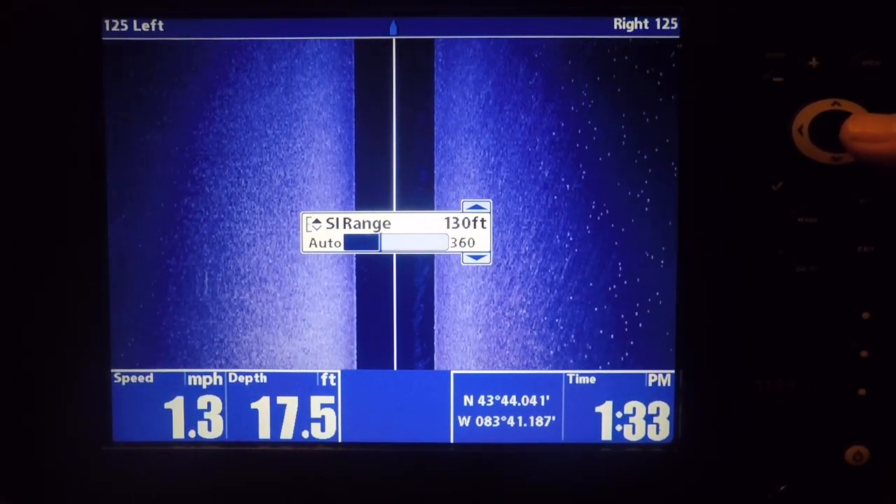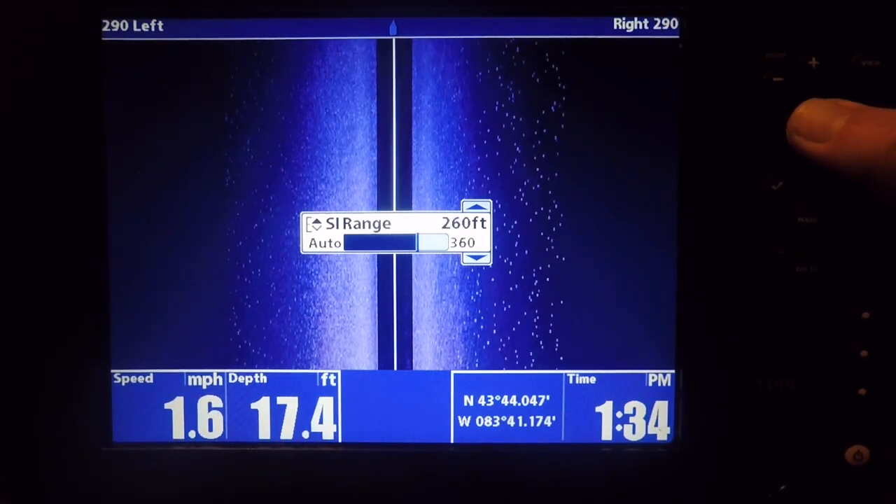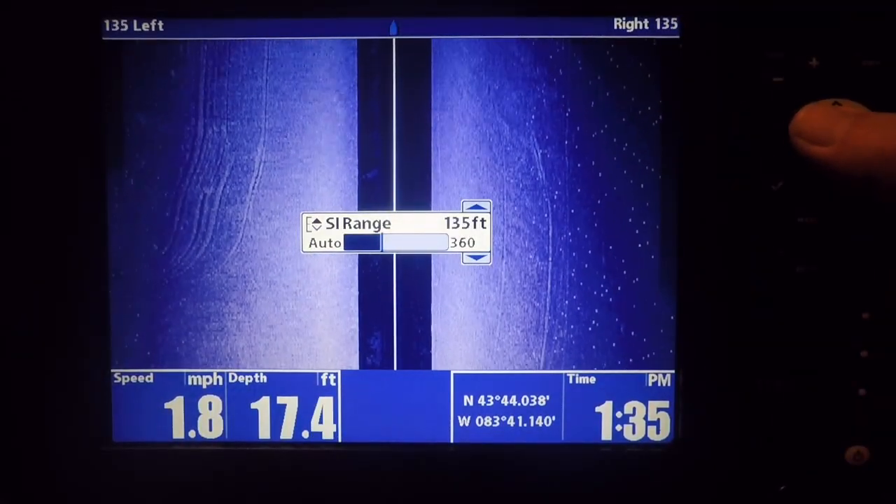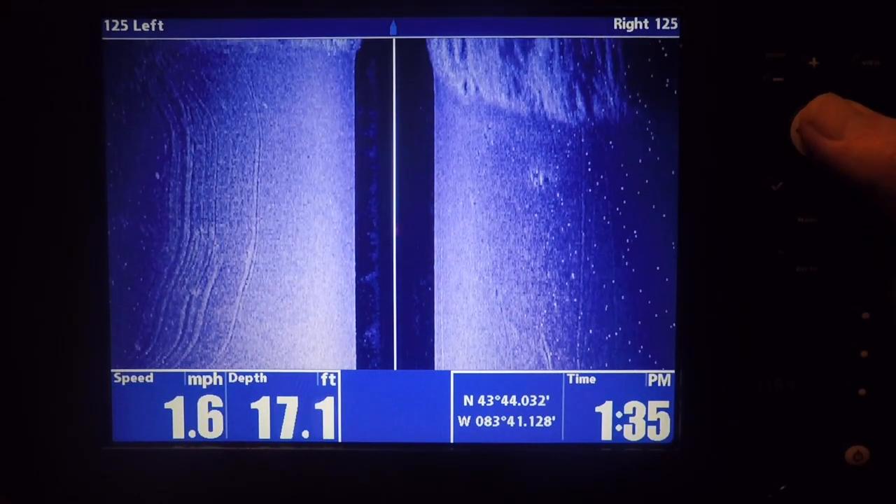So I'm playing the footage back here. I had my side imaging out to about 170 or 160 feet because I wanted to see as much as I could so I could map the boundaries of the reef. As I'm approaching here, you can see some of the drag marks, maybe anchor marks from the barge that was out there, and now the reef is coming into view.